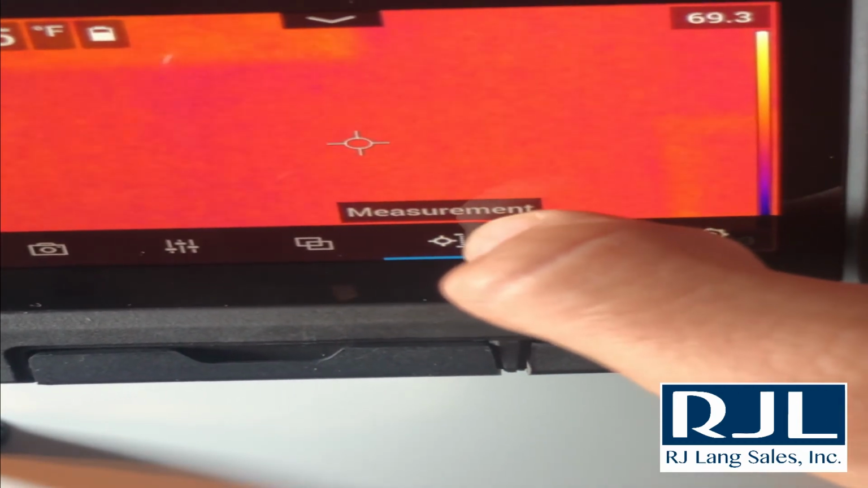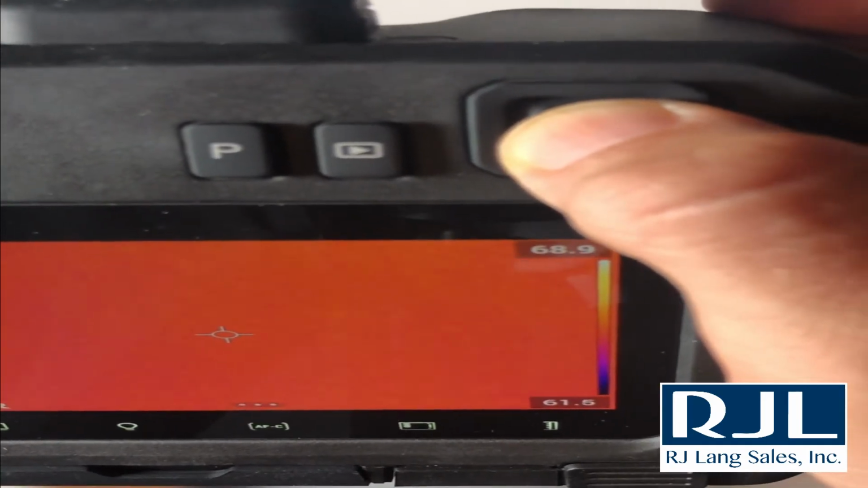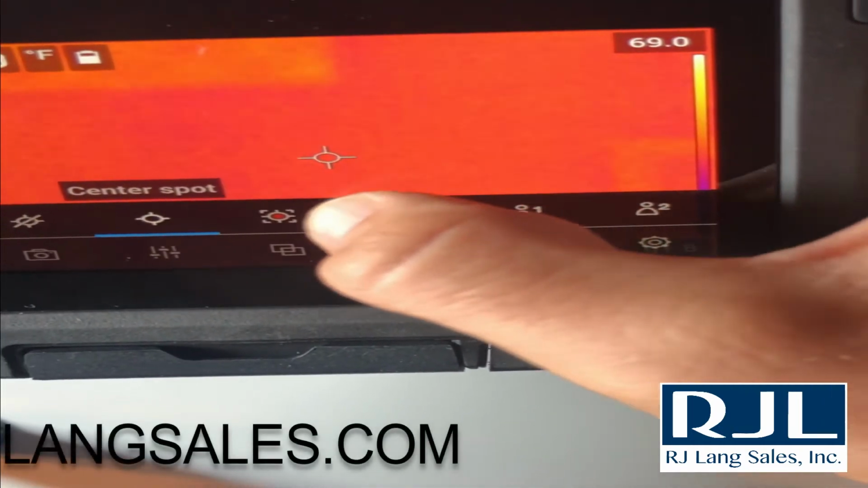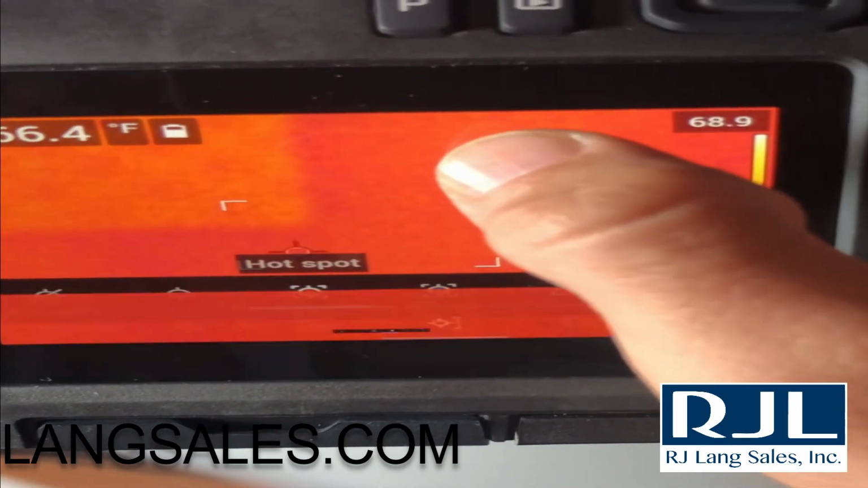If you wanted to go back, we can click on the directional pad here to get to that menu, or we can come down here and use the touch screen. Go back to auto hotspot. We'll click off.